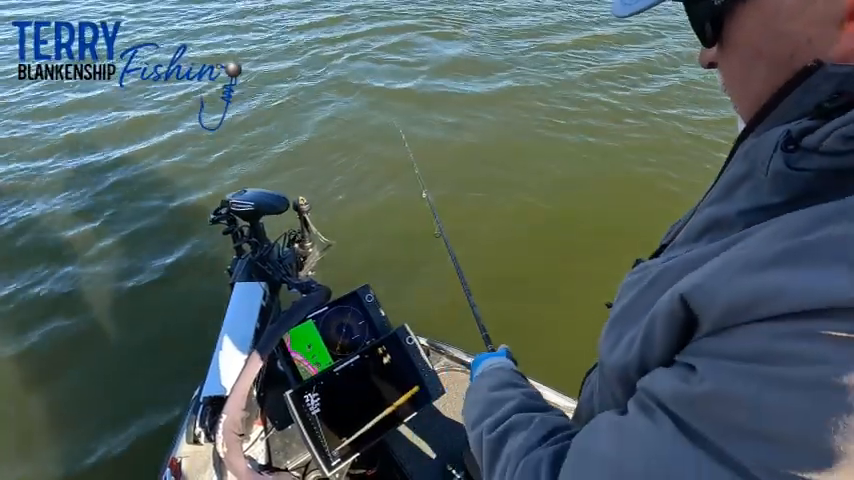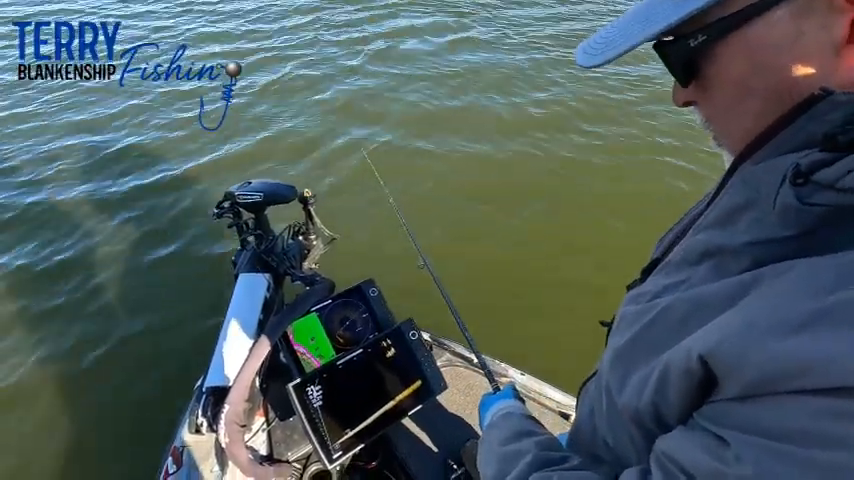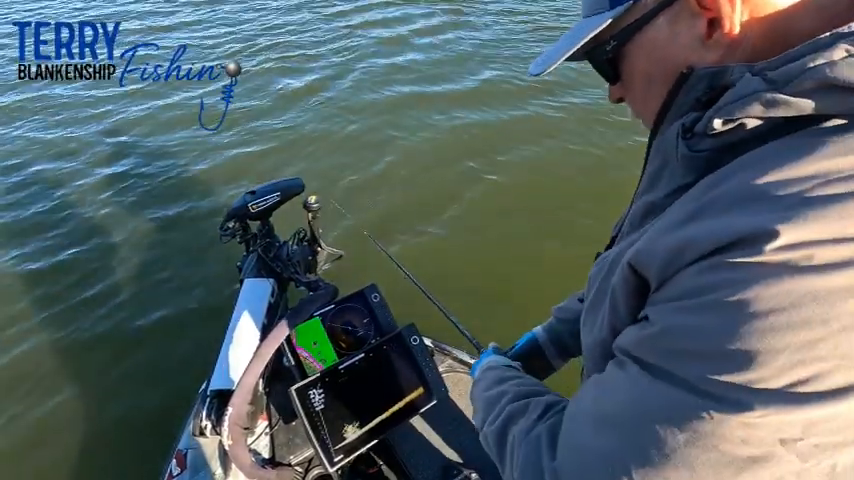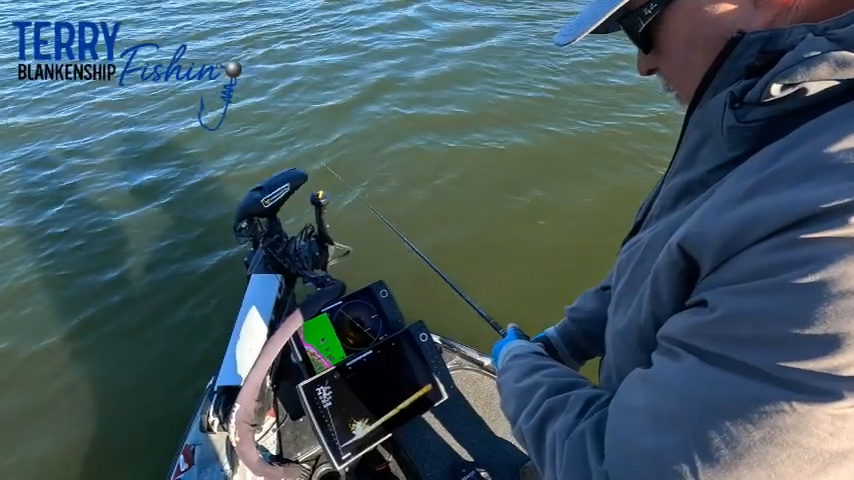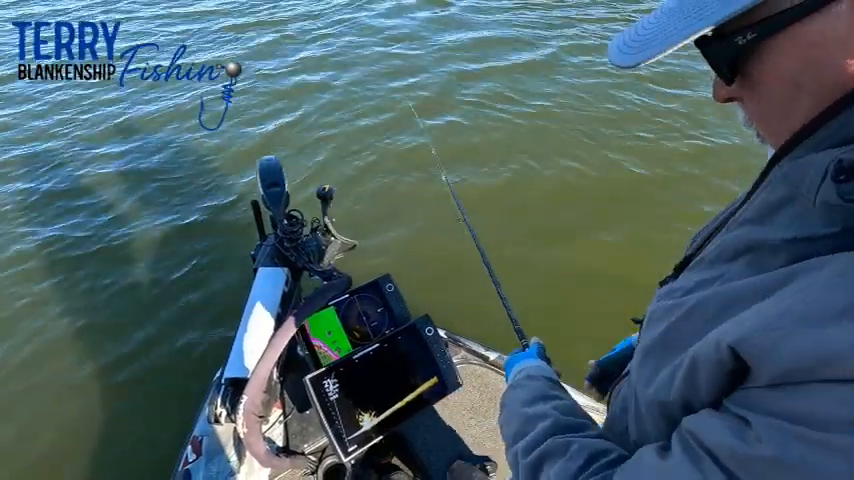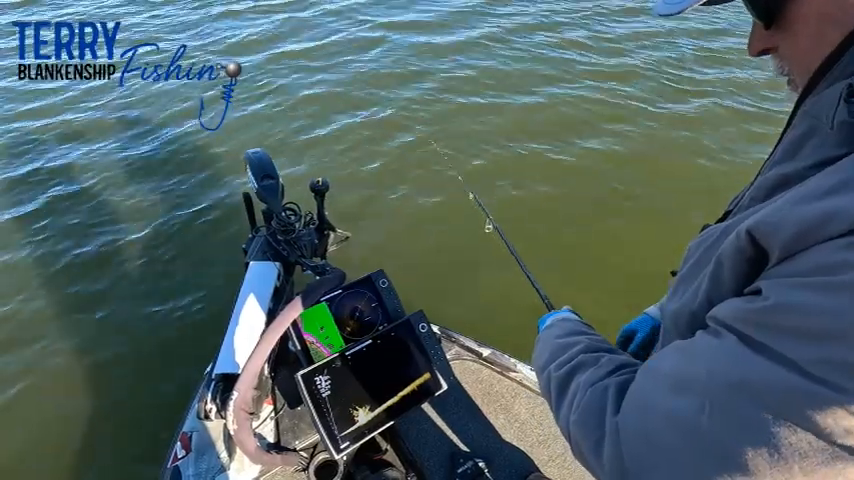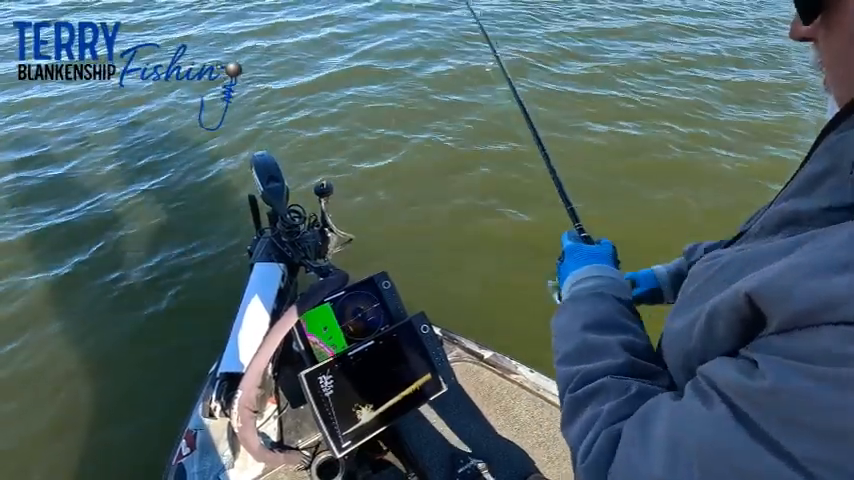Let me see if I can relocate my jig. There's my jig. Oh. Well, there's the first cast.